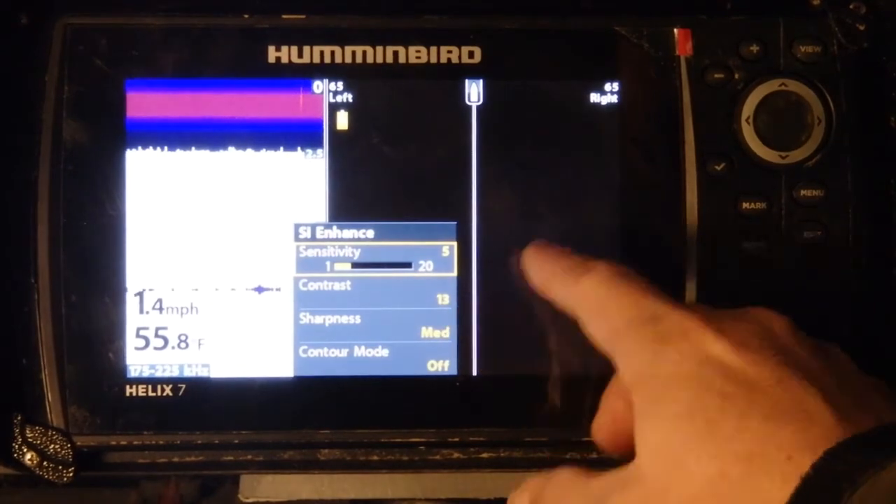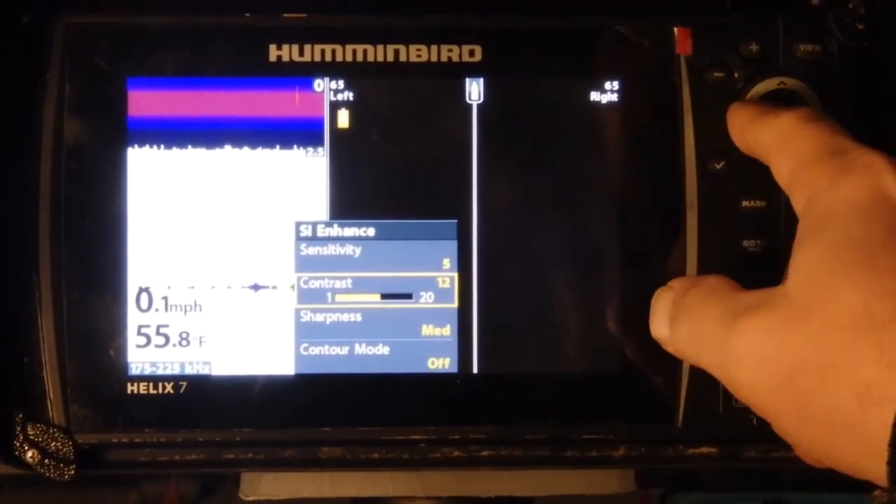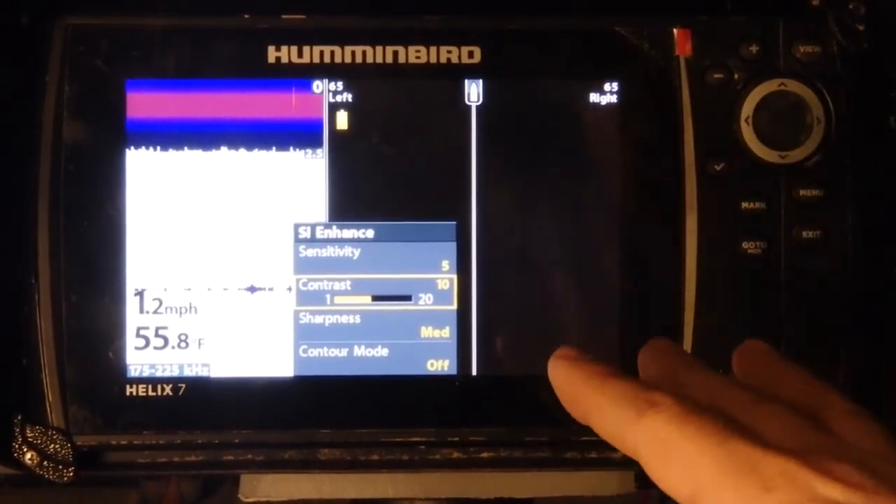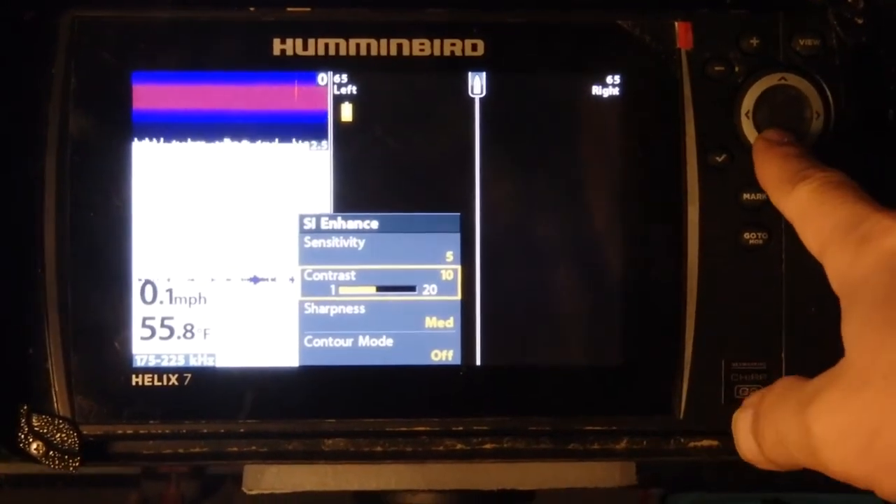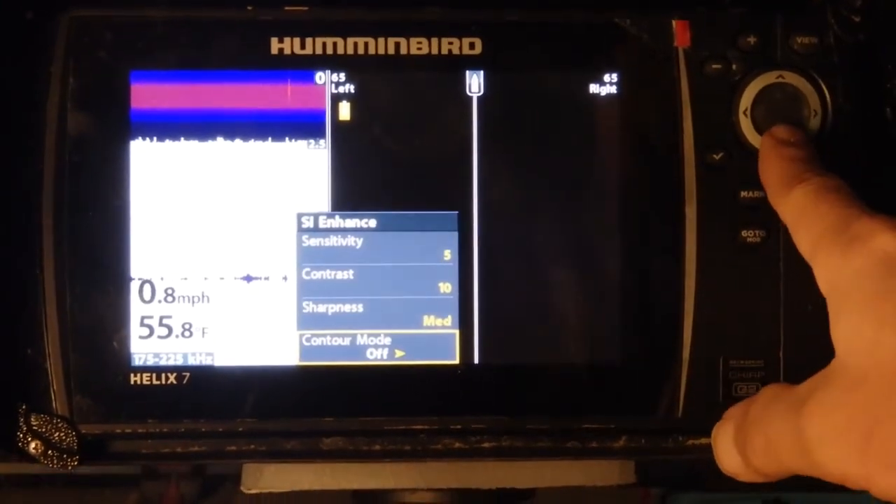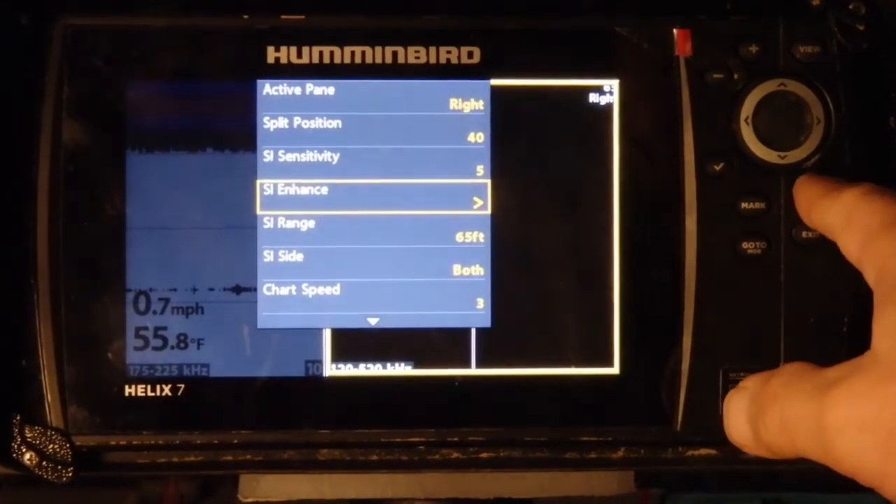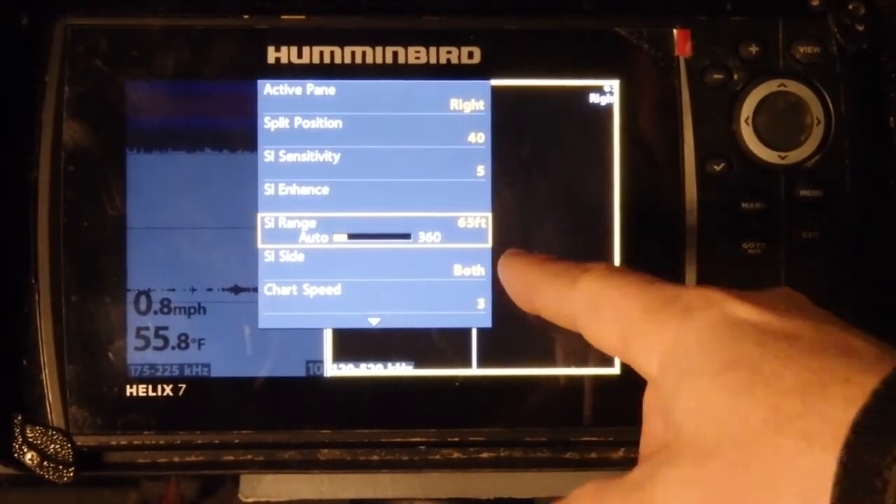So it's low. My contrast is set, it's actually set a little too high. I was playing with it the other day. I usually have it set at 10. The sharpness is at medium, and I have my contour mode turned off. My range is at 65.